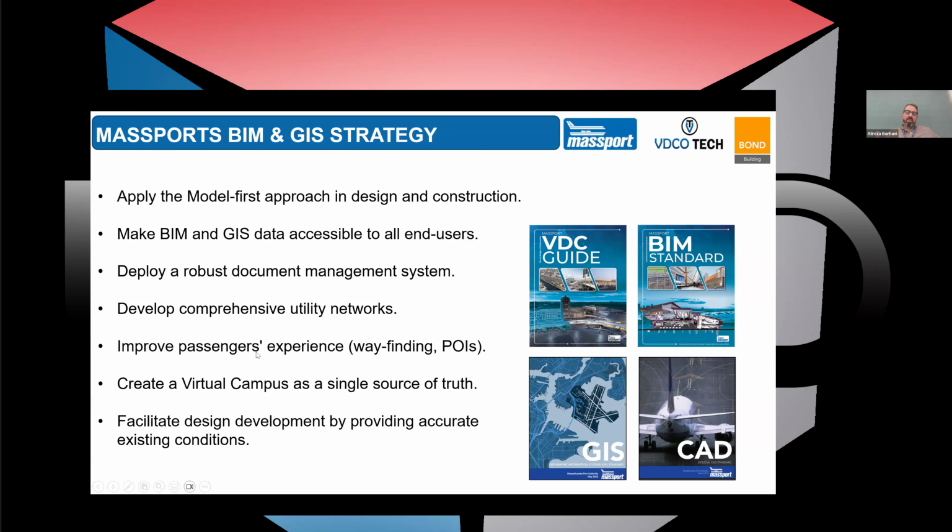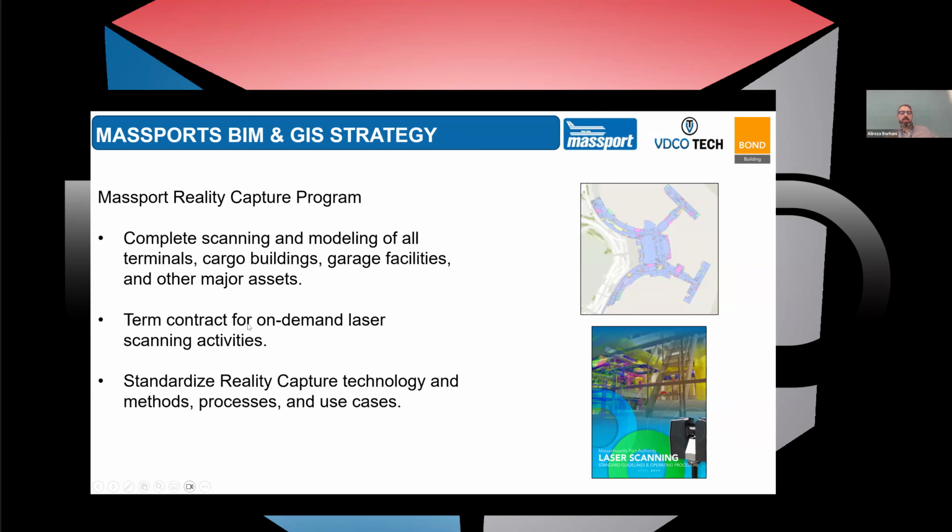So as you can see, for most of these goals and objectives, the prerequisite is to have access to accurate information. One of the ways that we can ensure that we have accurate information is through laser scanning. It's one of the reasons that we started a laser scanning program. David, if you go to the next slide, that helps us to collect information on time and exchange that information into other formats or other platforms that we want to use the information for.